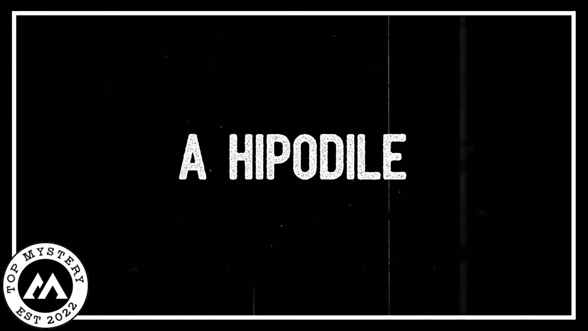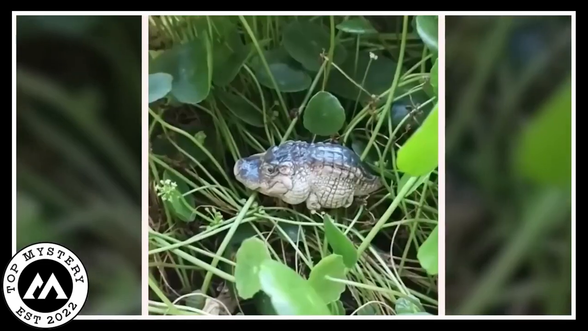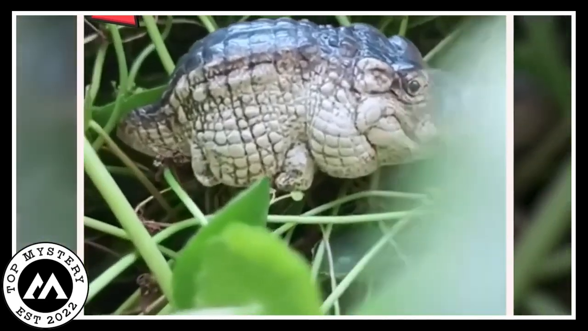Hippodile. So there's this trail camera doing its thing, right? And guess what it catches? A creature all chill and comfy, just lounging in the leaves of plants.